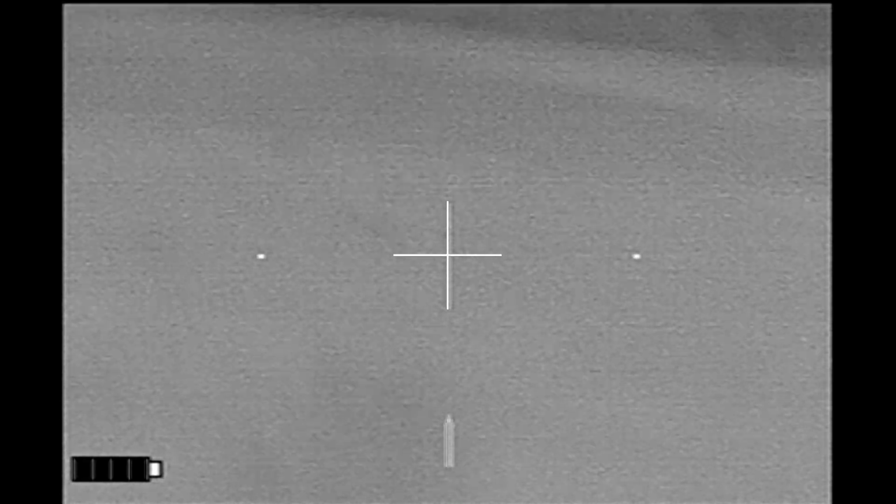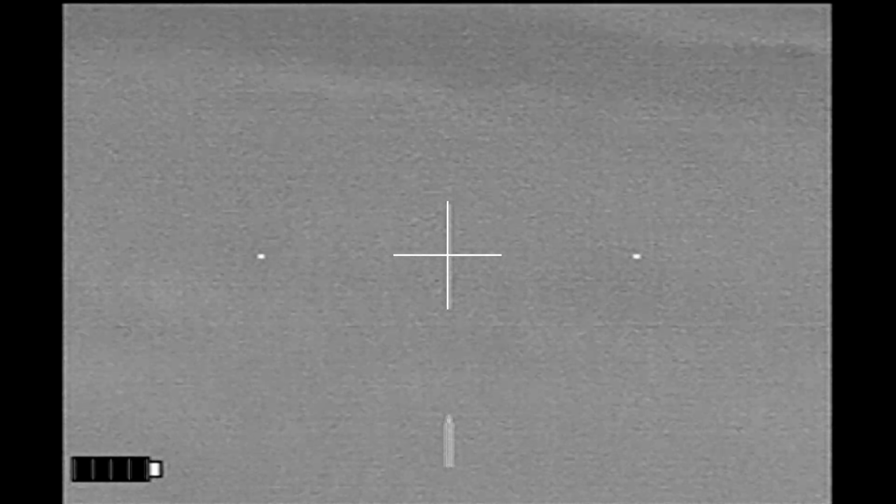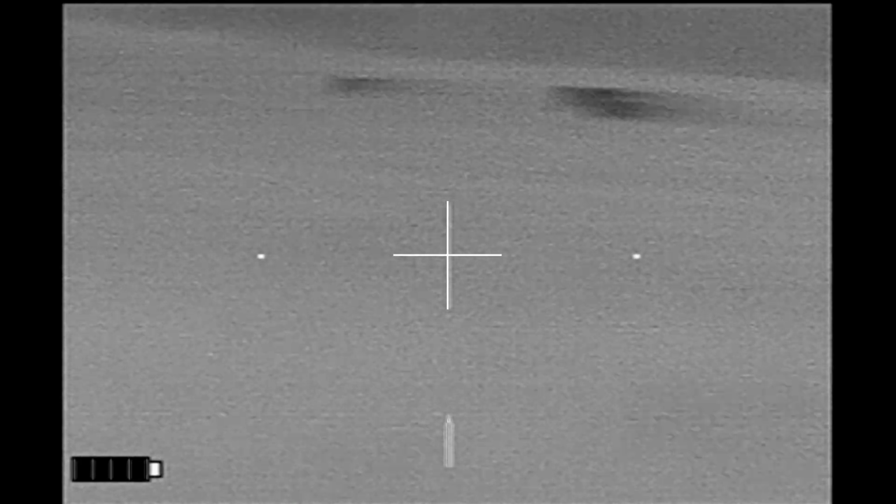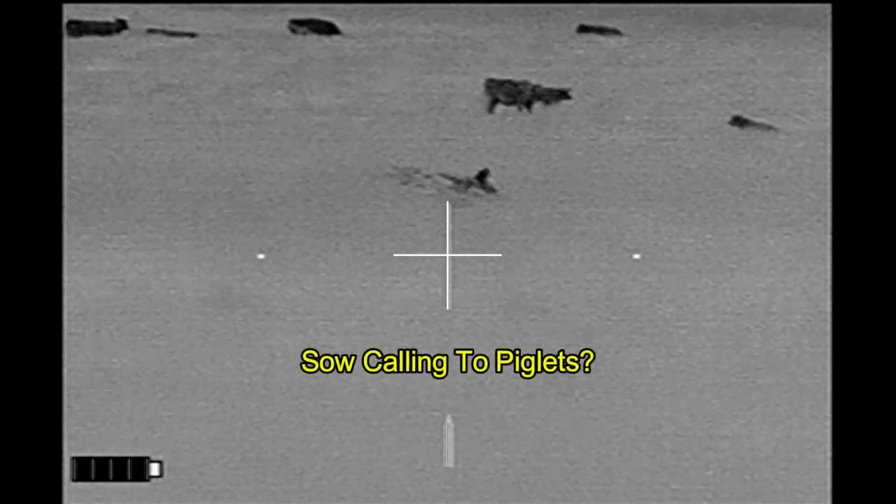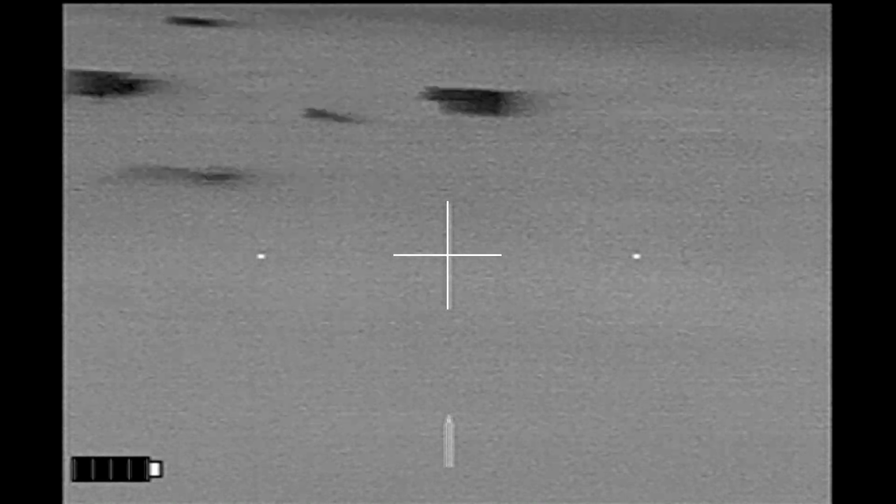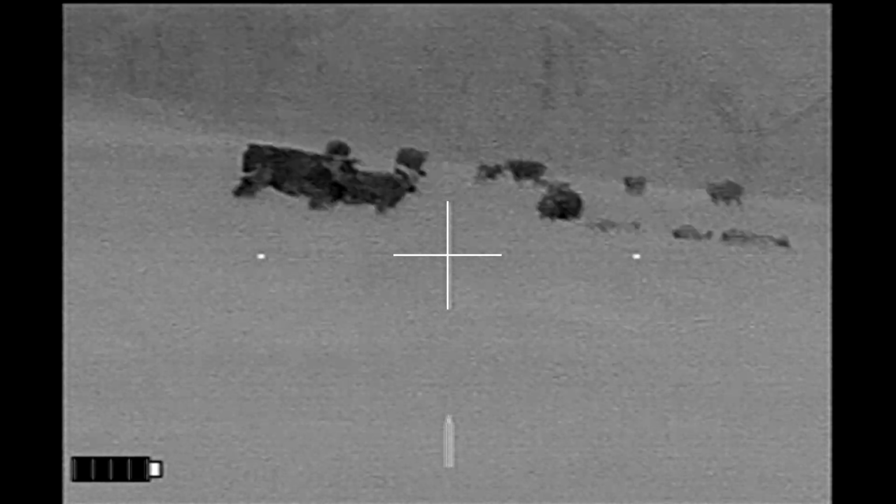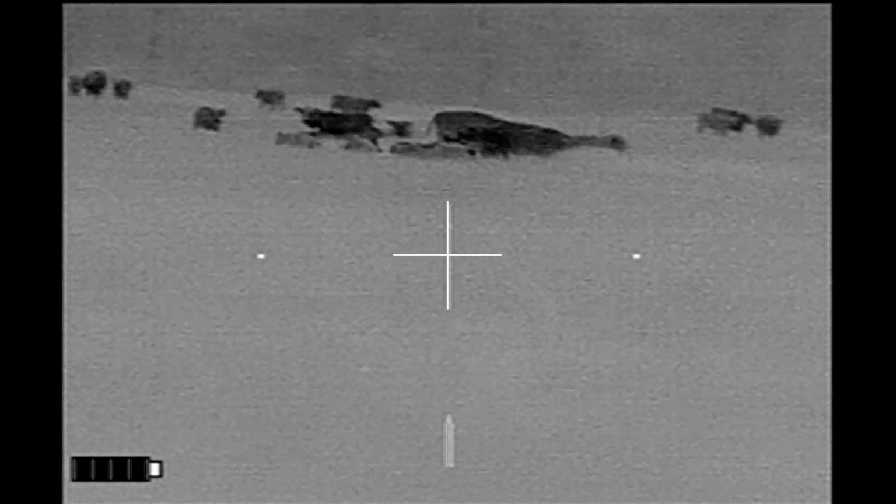One ran right by us. Pivot behind you. Pivot behind you. Got one running. And here's our problem for the evening. We've got hogs with cattle directly behind them and hogs amongst the cattle and around the cattle. Oh, look at them all go.